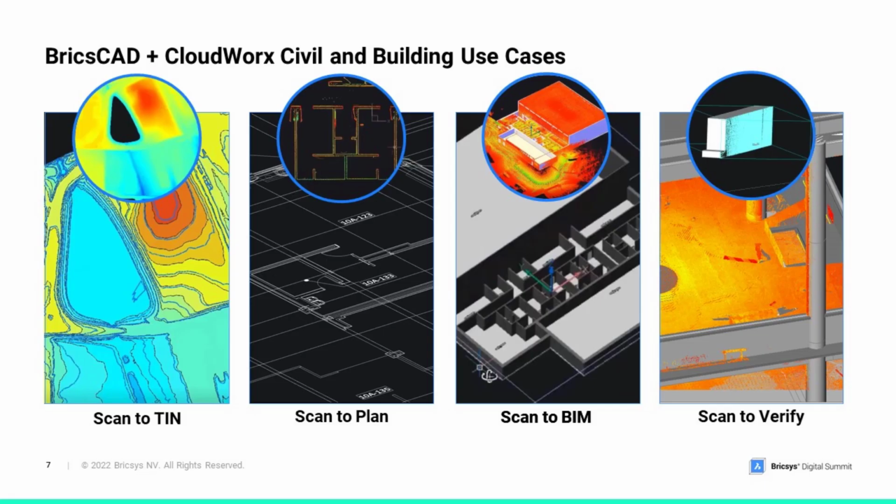The BricsCAD and CloudWorx tools target 4 key workflows: scan to tin, scan to 2D plan for building or civil projects, scan to BIM to create 3D intelligent models for things like building renovation projects, and scan to verify for comparing planned models to actual work put in place for progress and quality assurance during construction.